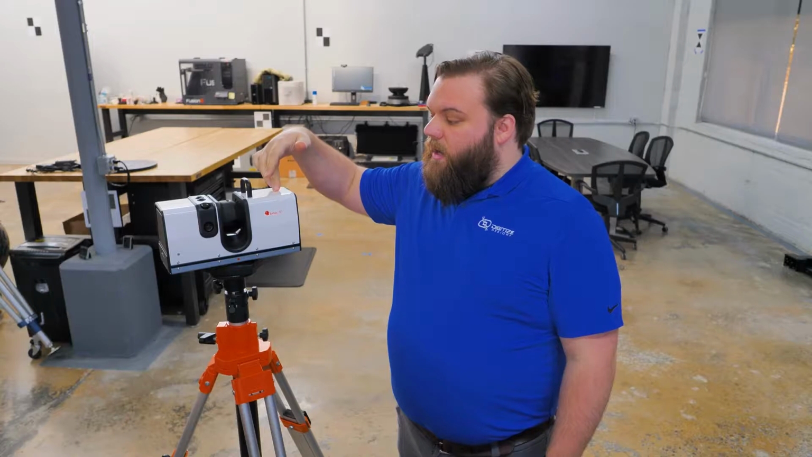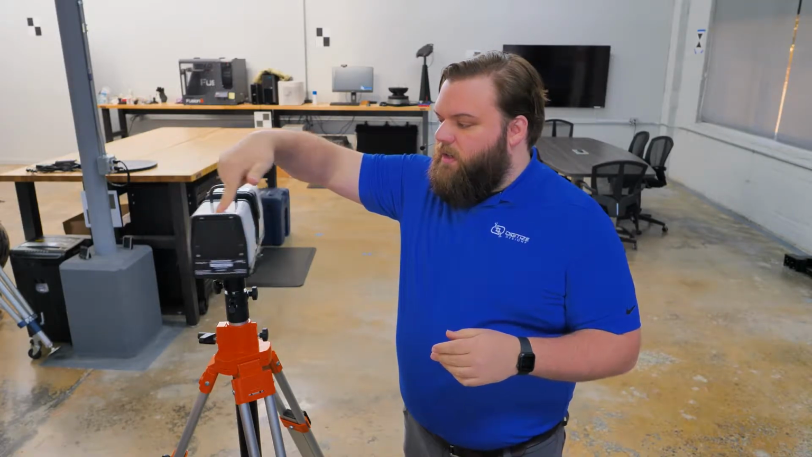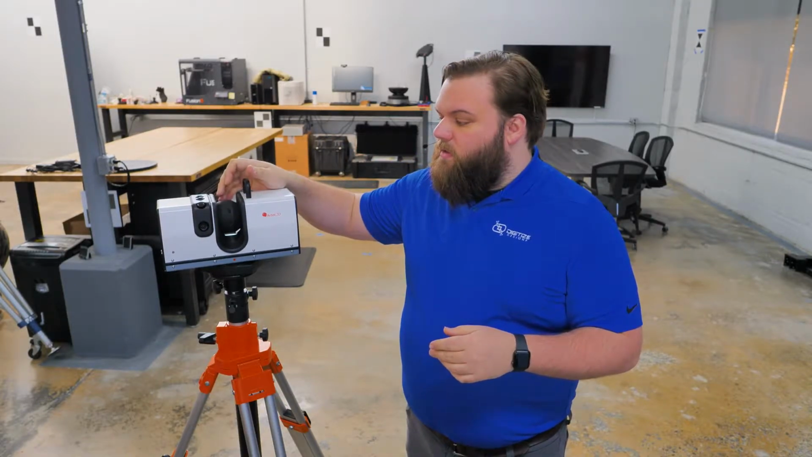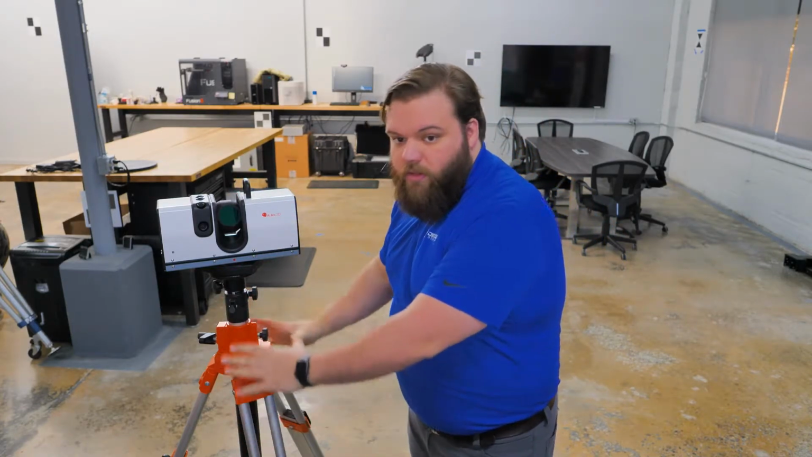And then that enables it to collect data in a 360 by 270 degree field of view around the scanner. It's 360 degrees horizontally around this axis, and then 270 degrees vertically around this axis here, with that 90-degree gap in that axis centered around the straight down, so kind of around a cone around this tripod here, if you will.